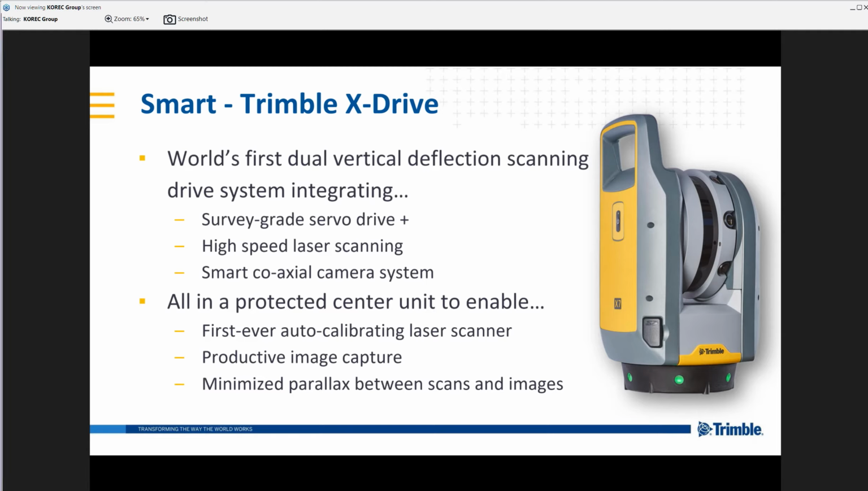You'll see there that the scanner itself is an enclosed system. Not only does it protect the scanner itself, but it's also allowing us to fix in those coaxial cameras for better imagery and an absolute minimum of parallax between the imagery and the scans themselves. I will come on to that in more detail later. And the drive, as I've said, is essential for the auto calibration.